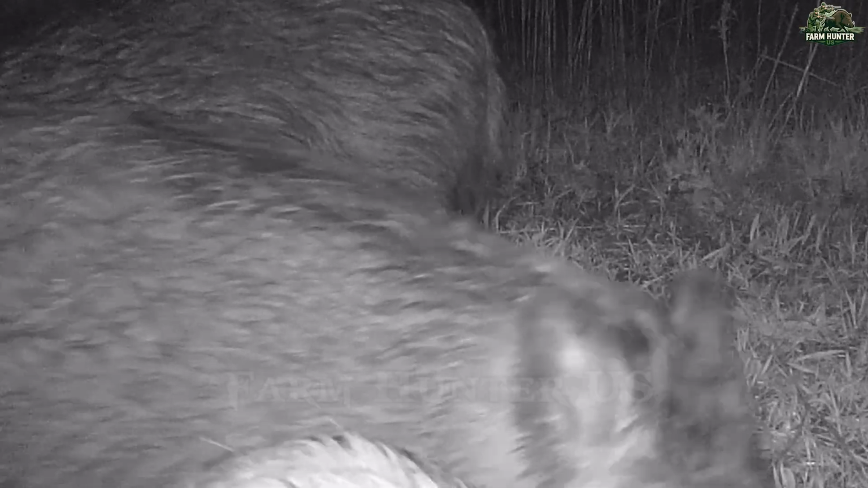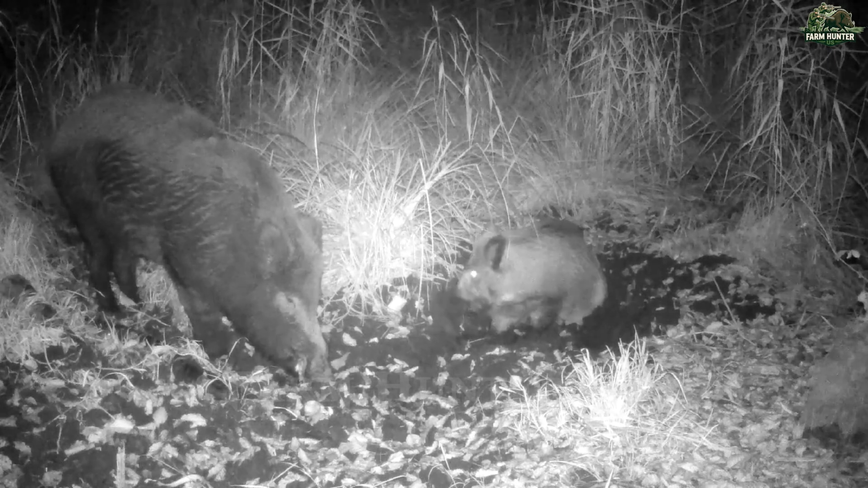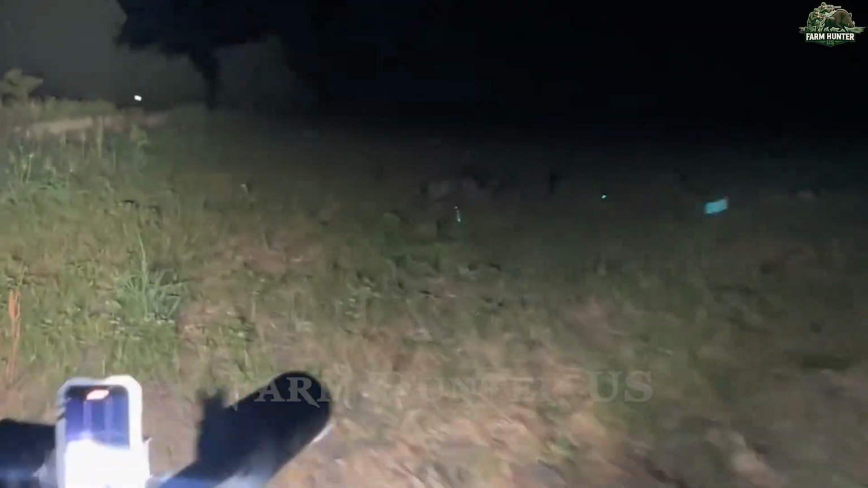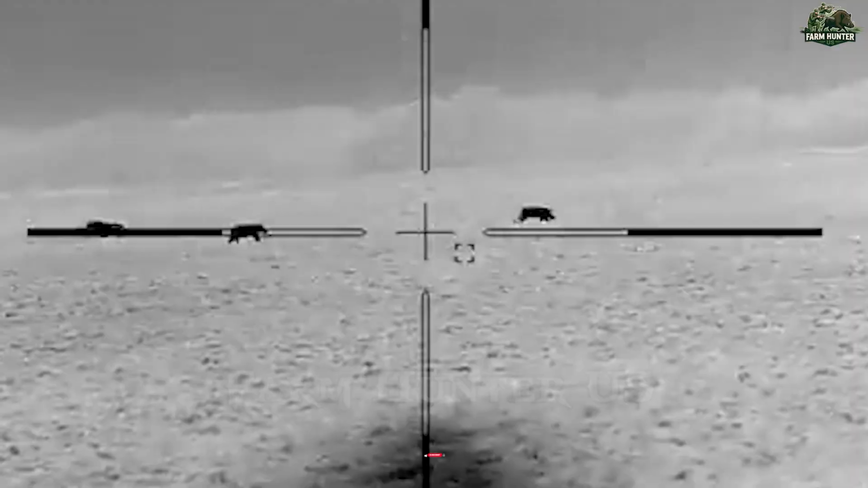My rifle, equipped with a thermal scope, rests beside me. Thermal imaging is a game changer. It detects even the slightest heat signatures, revealing wild pigs hiding deep within the brush that my eyes could never see in the darkness. Every piece of gear I carry has a purpose. The hunt is not a random pursuit, it's a calculated operation where preparation meets opportunity.